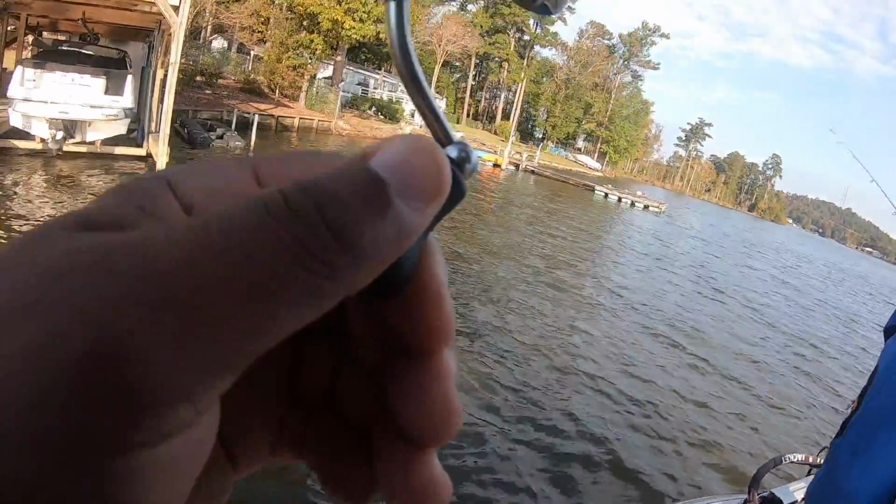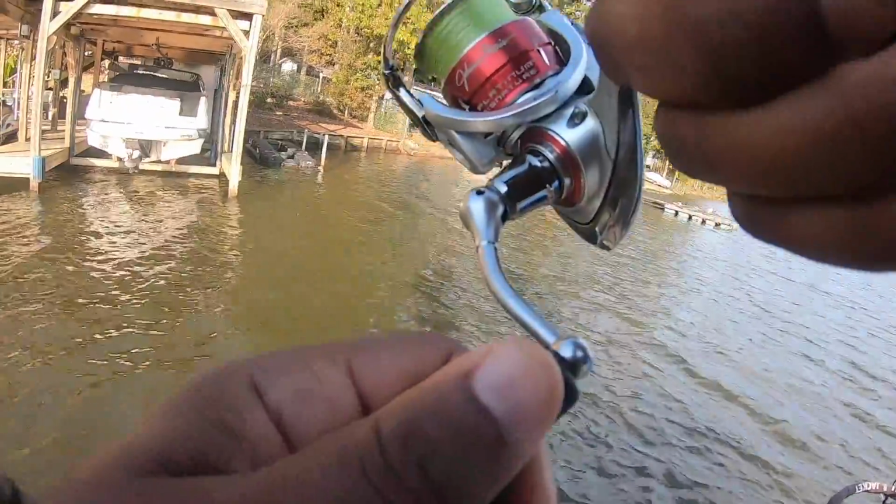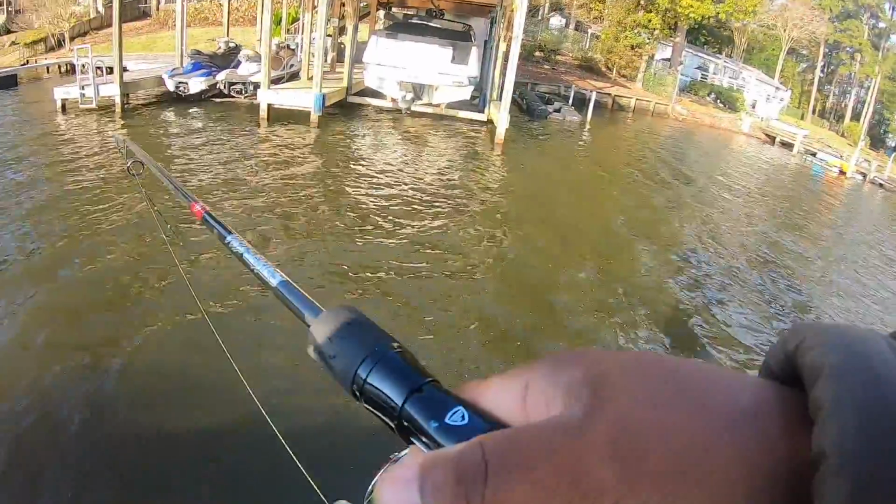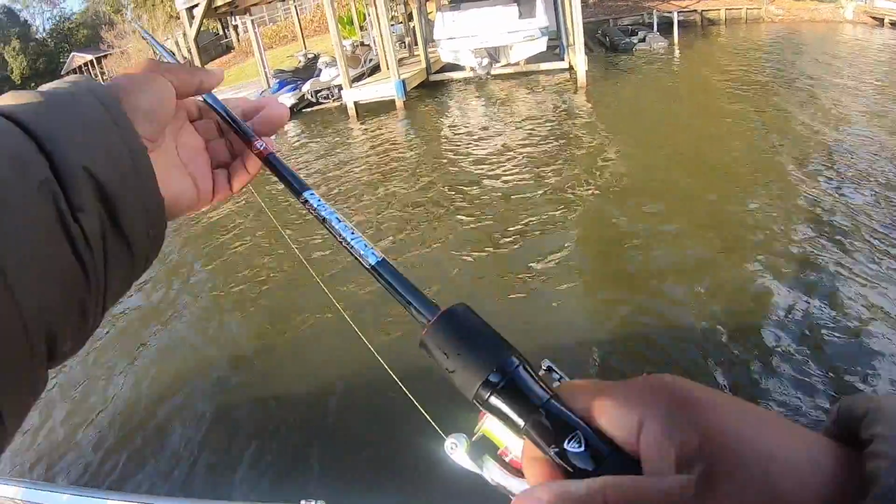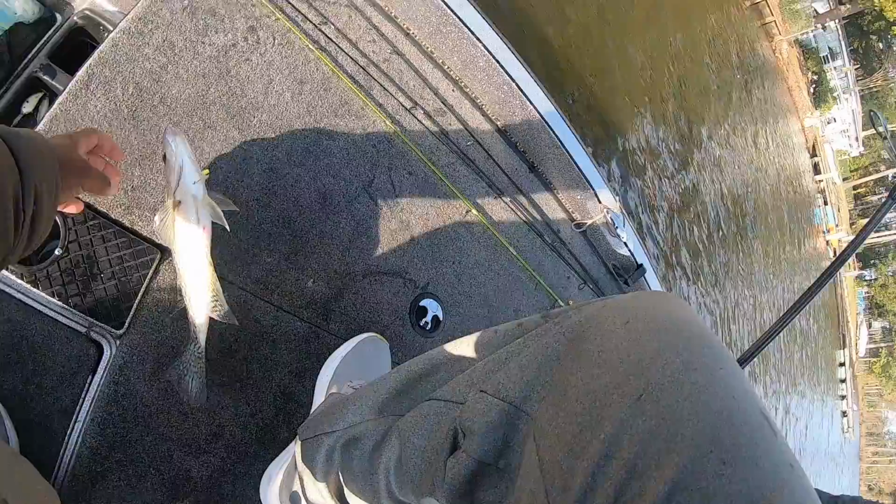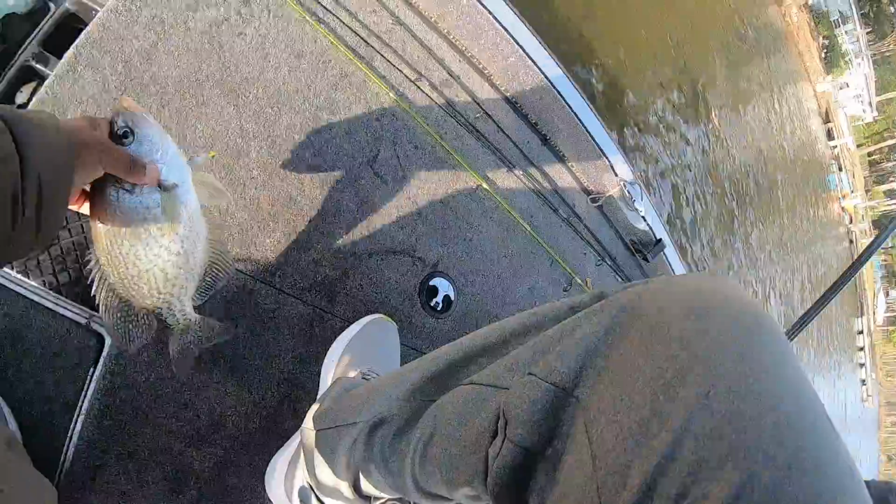God, I got another one. That's got to be a bass too, because he's not feeling. Oh, he's snagged. He snagged. And he's in the boat. He snagged, but he's in the boat. And he's a good size one too, boy. That's a good one. That is a good one, man.